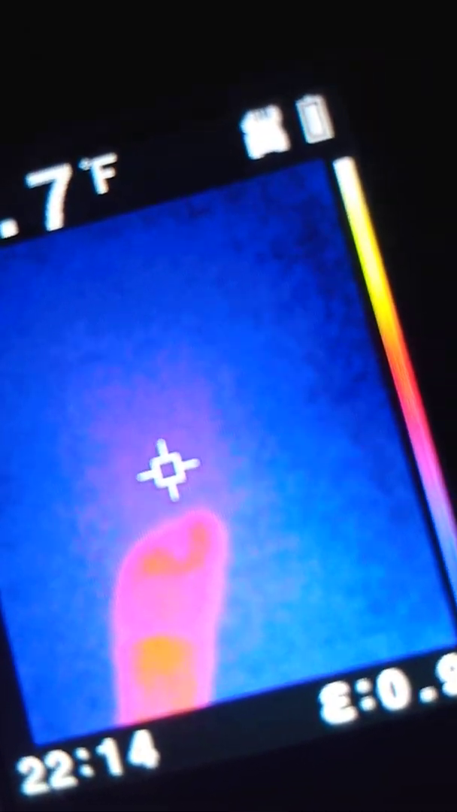Why that's doing that is whiting out on me. Have that happen before. Let's go back to the feet. Now it's whiting out. See how it's yellow? One in the middle and kind of pink. One in the middle.